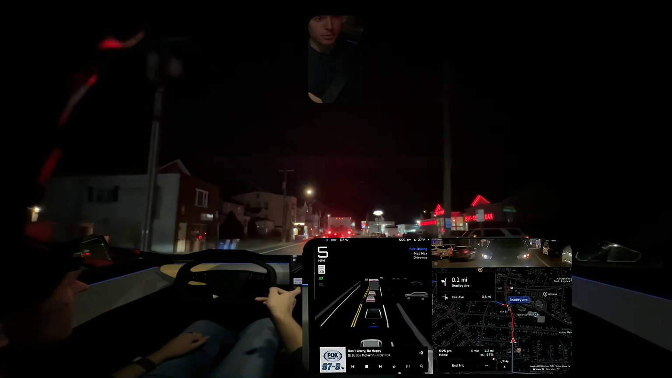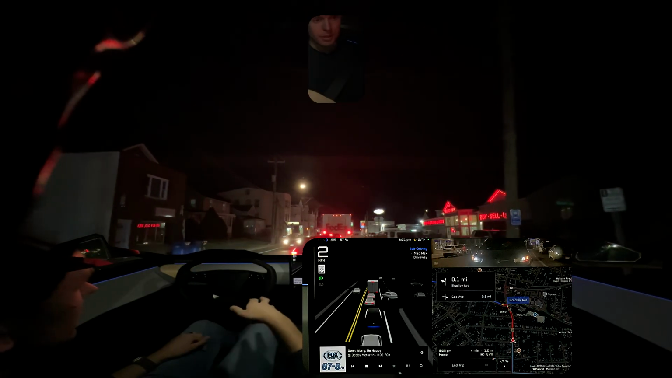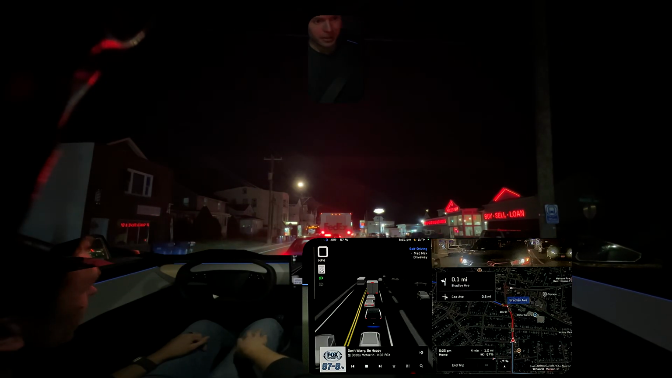There's a guy here that wants to turn across the road. If he pulls out a little bit, FSD will pick up on this. Or not, it just drives all in the shoulder, out of frustration, to go some other way.